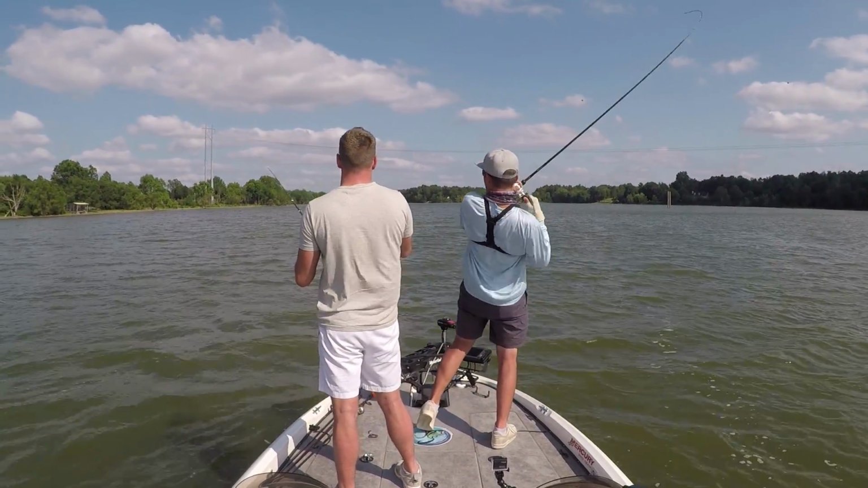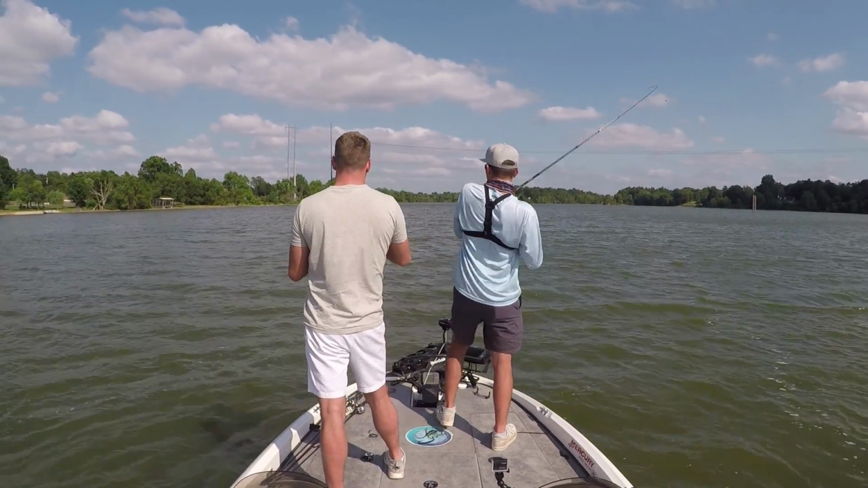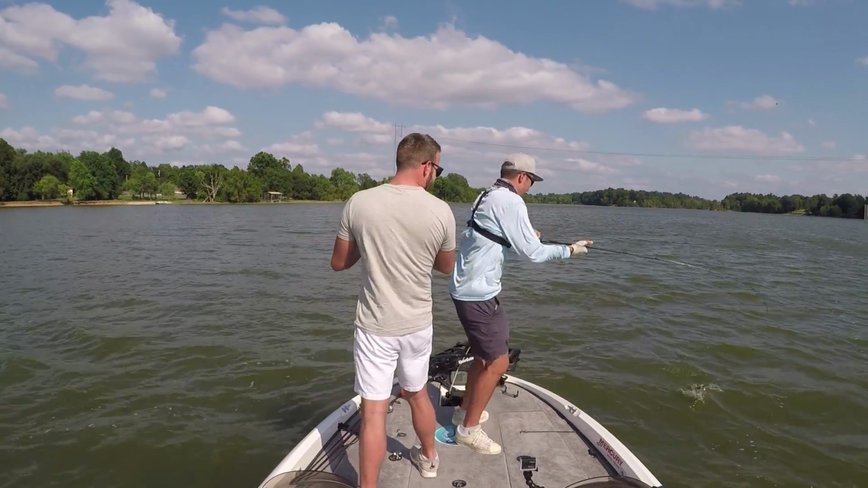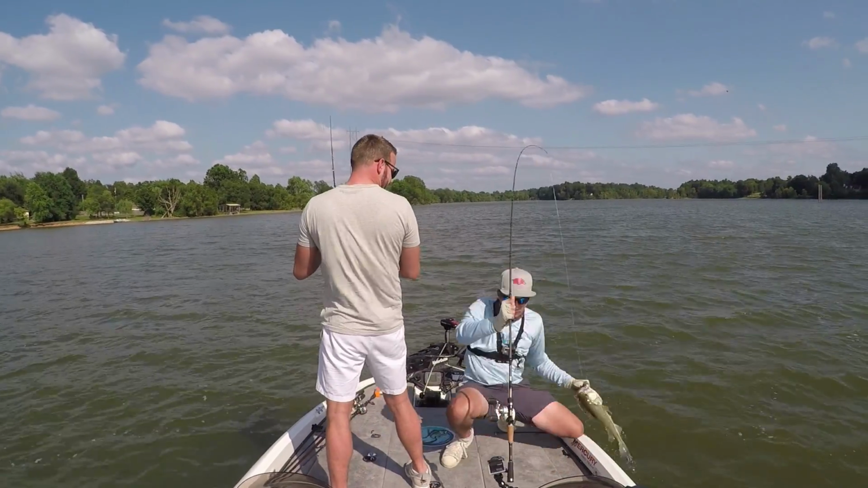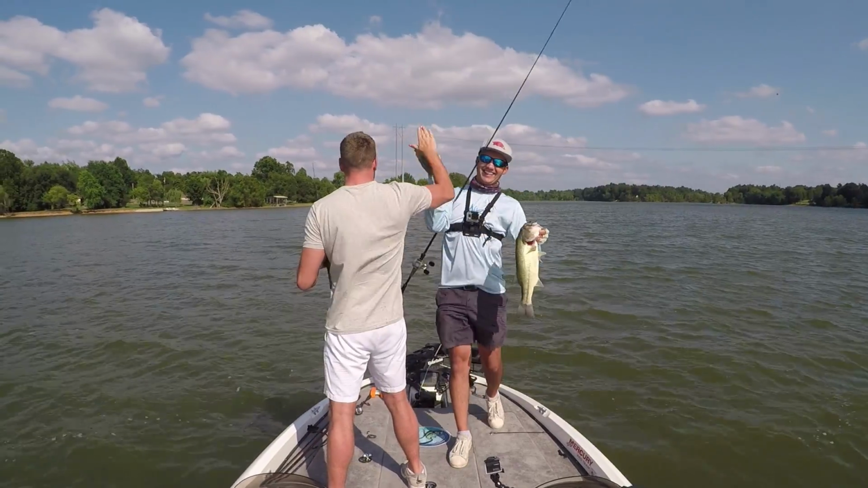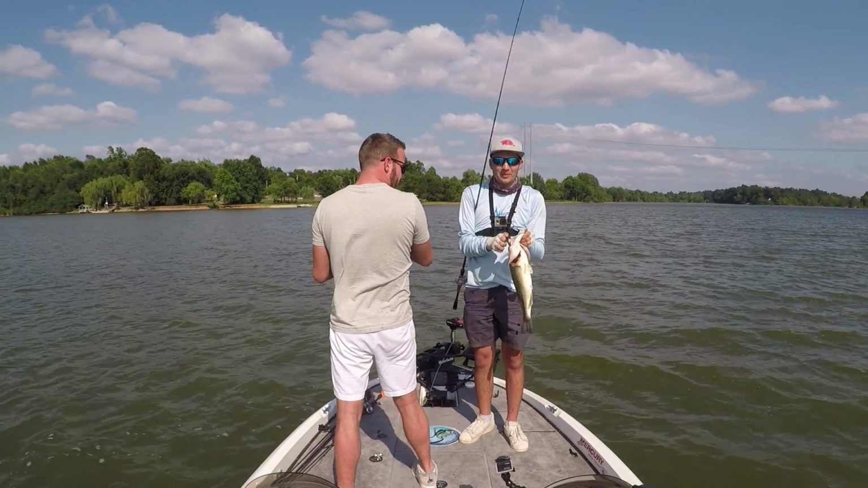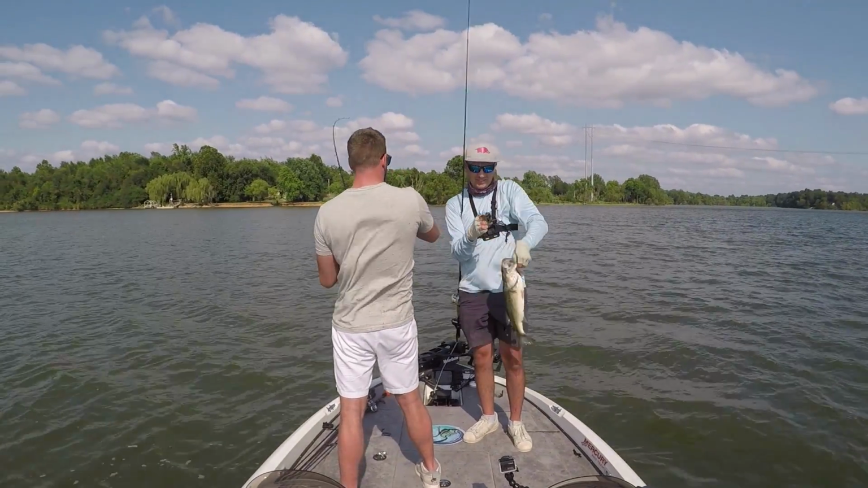Got him. This is a better one. Oh man. Get over your fish. Woo! There we go. Look at that thing, dude. Yes. It's a 3.5, 4-pounder right there. Again, on that football jig, just fishing down this road bed, and that fish choked it.